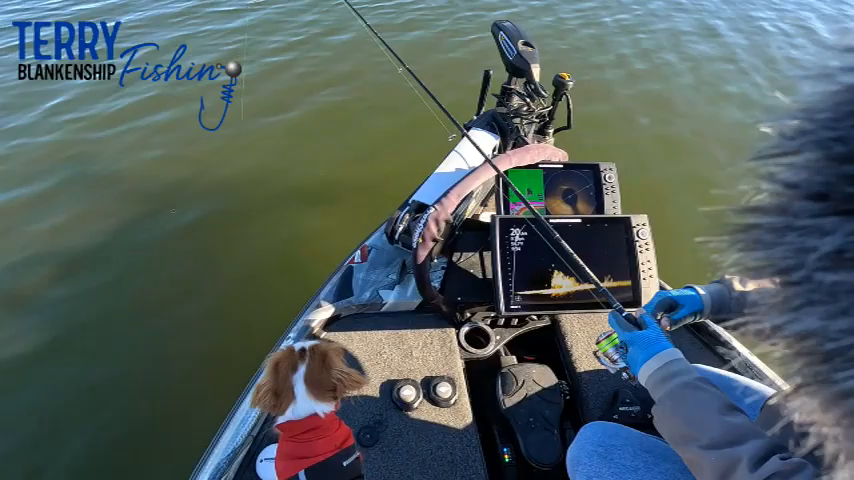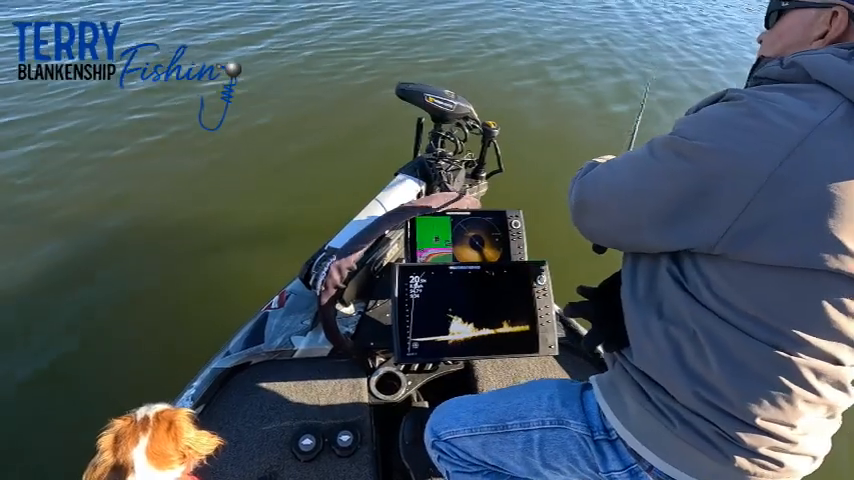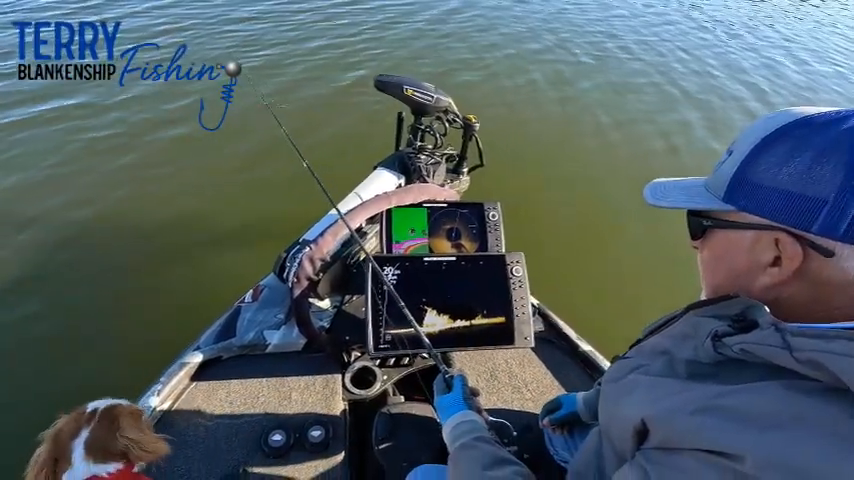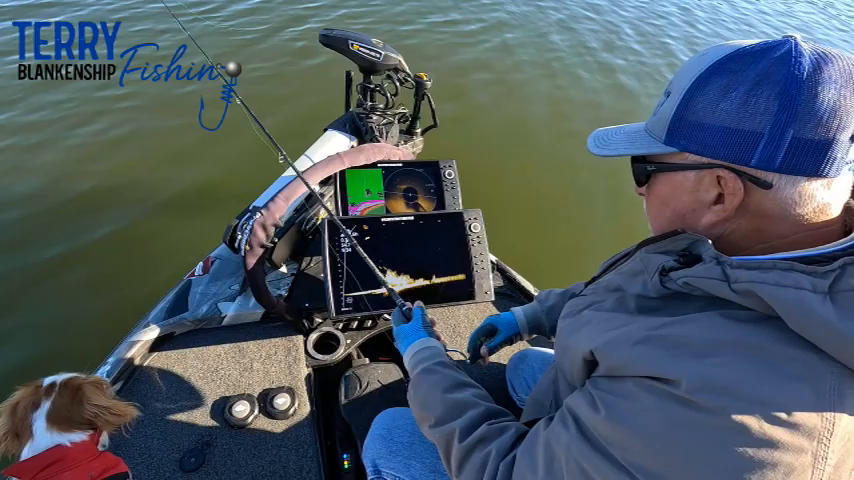I'm gonna make another cast at it. Try to catch that this time, because he didn't touch it, he just got close. There's my jig hit out there at about 40, and I'm letting it fall again. I want to try to get that same fish. It came out of about where it's falling right there.